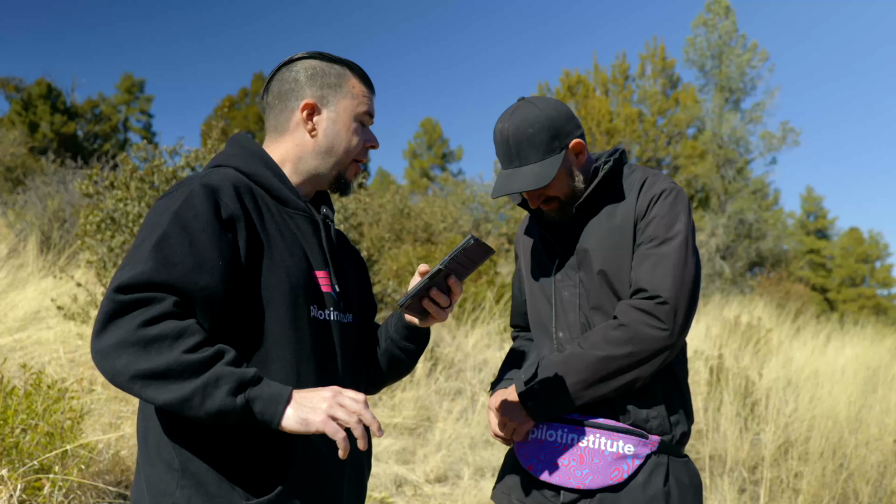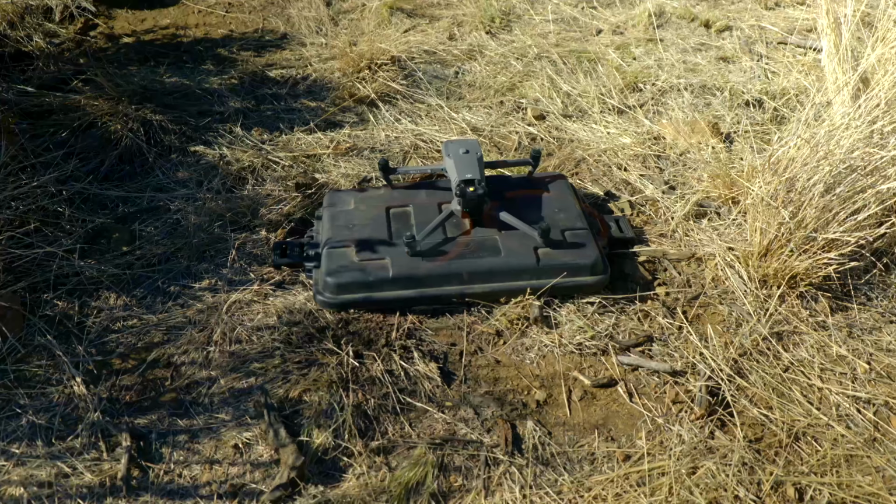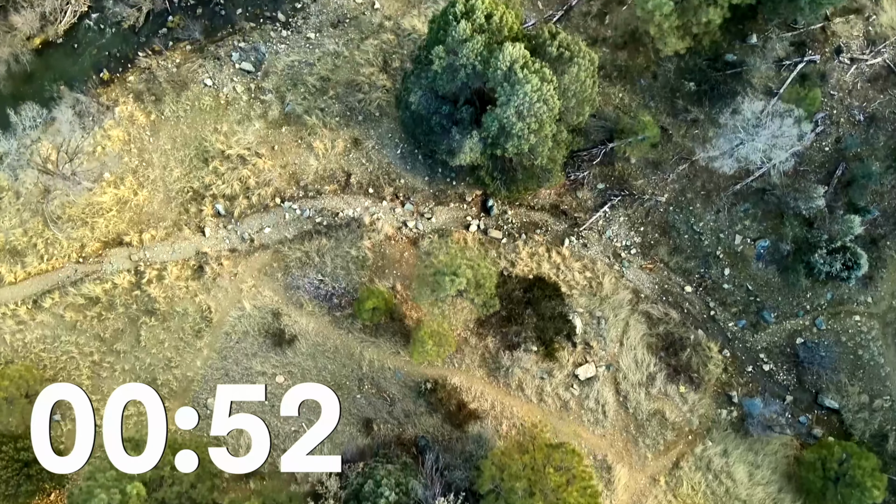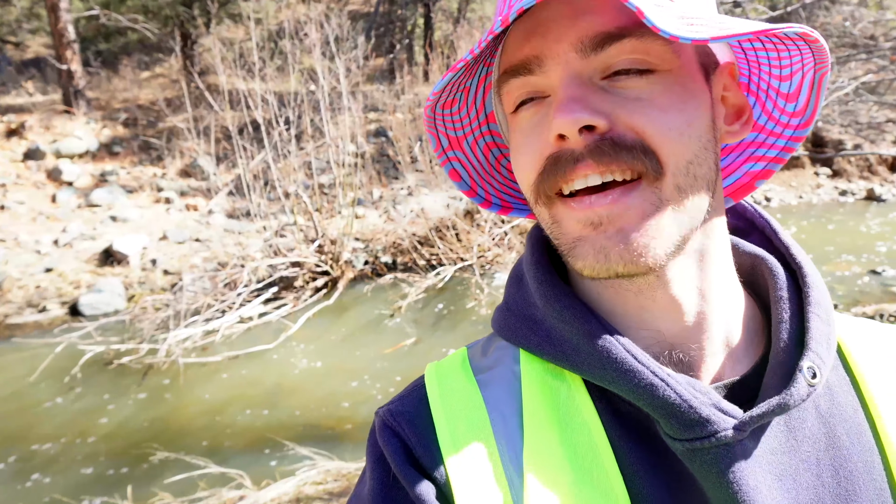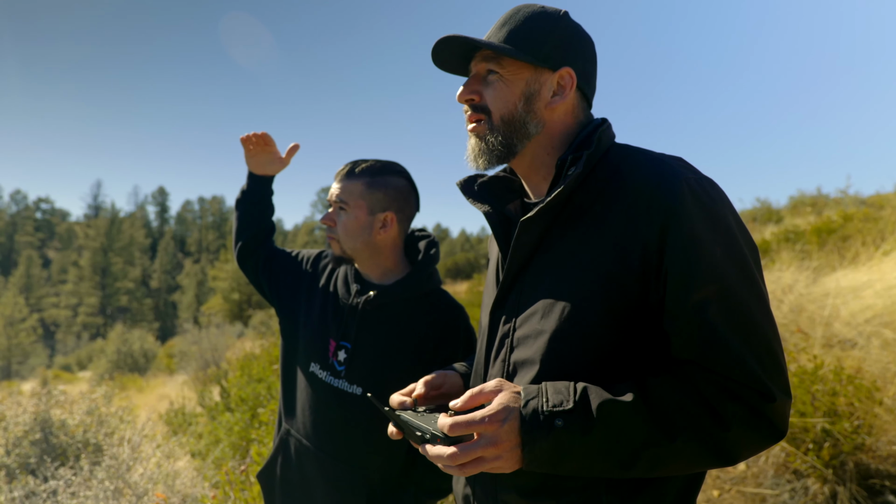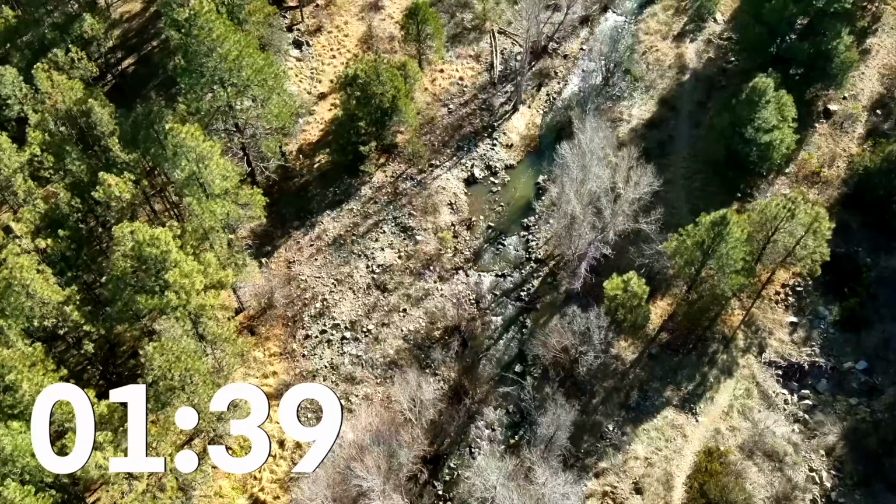Time starts now. So I'm gonna head to the river and I'm gonna go south along the river. You see the river? Yeah. It's pretty nice, but I don't see the drone yet. All right, I'm heading south. I'm following the river. We're getting closer. I think I hear him, just slightly.